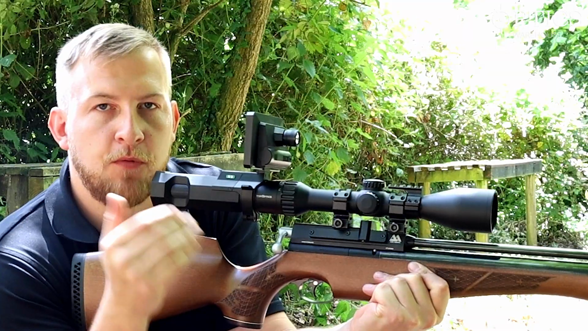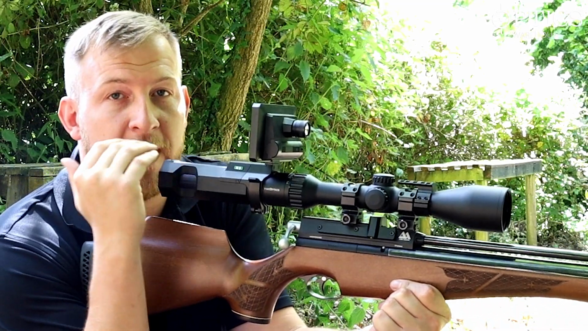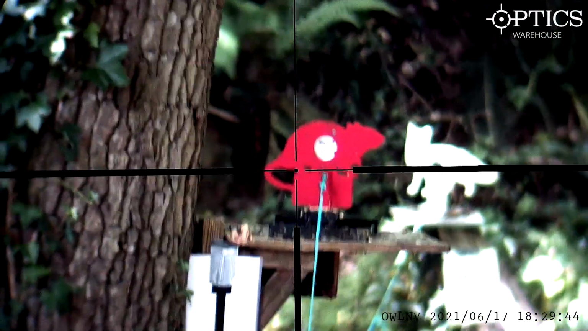And you can see the sort of wobble you've got there. Once again, I do keep repeating myself on this because my head's not in the right place. I can't get fully behind the rifle. But it gives you an idea of how hard it is to keep on aim.